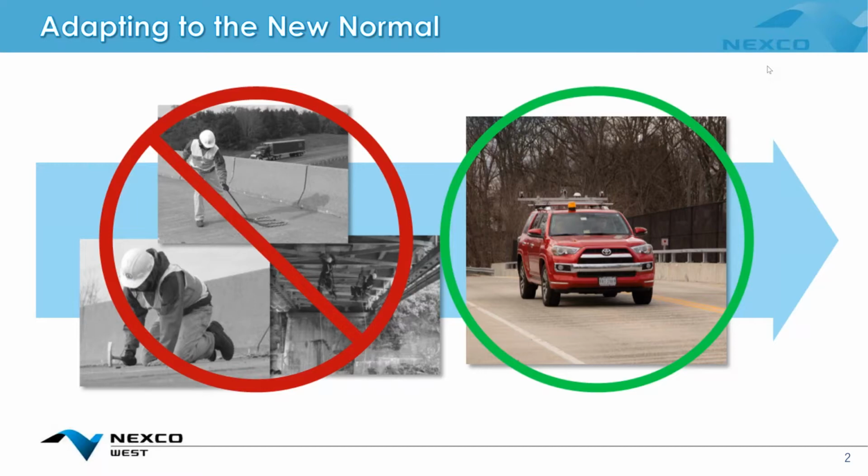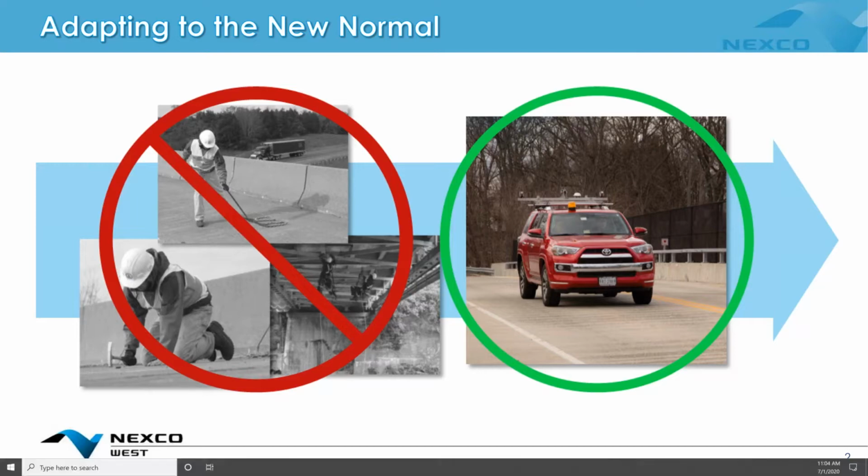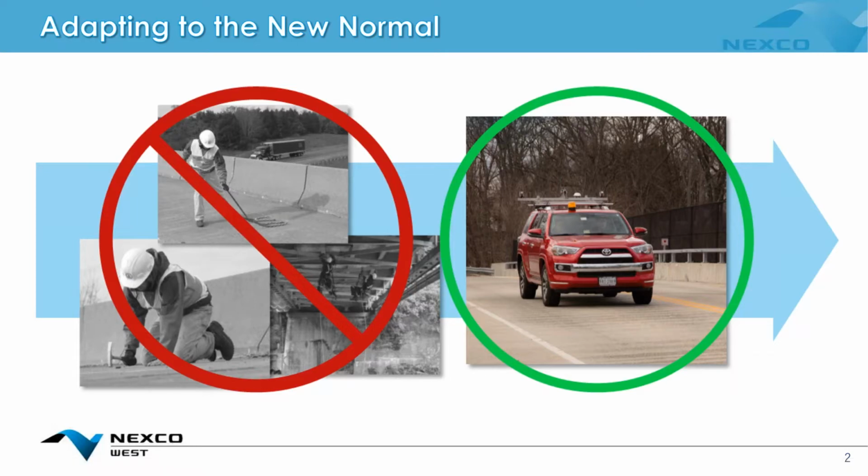But if we could replace part of the field hours with remote, very quick camera technologies to detect cracking, spalling, or any other type of defects on the concrete structures, that would be great to adapt to the new normal, in order to reduce the man hours spent in the field.